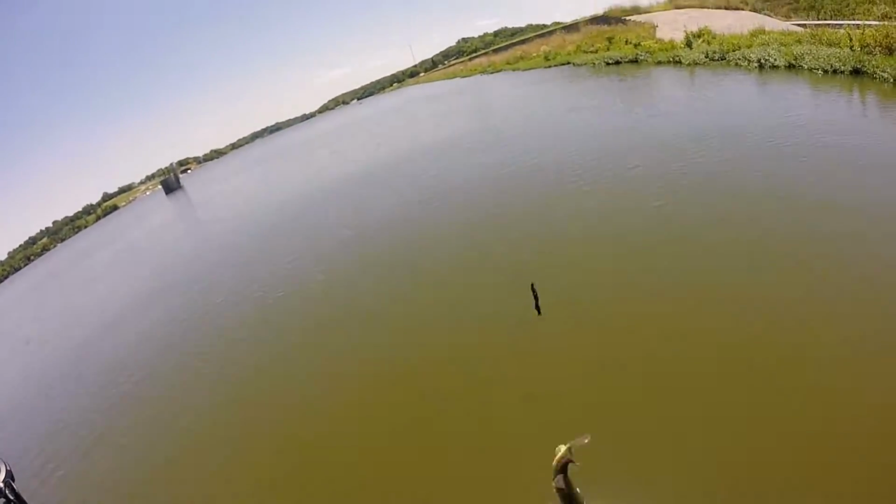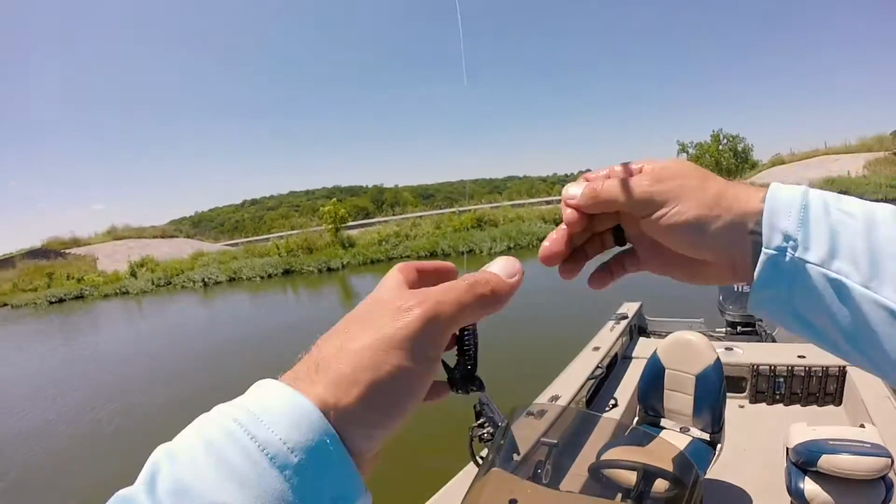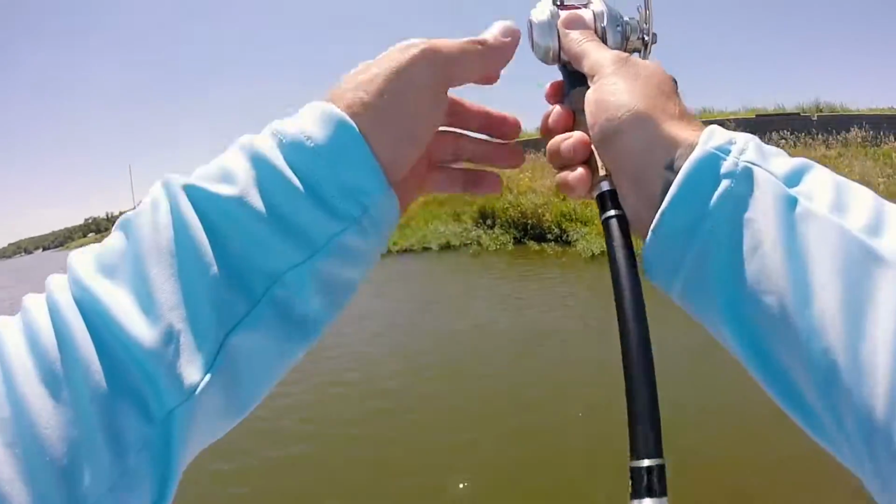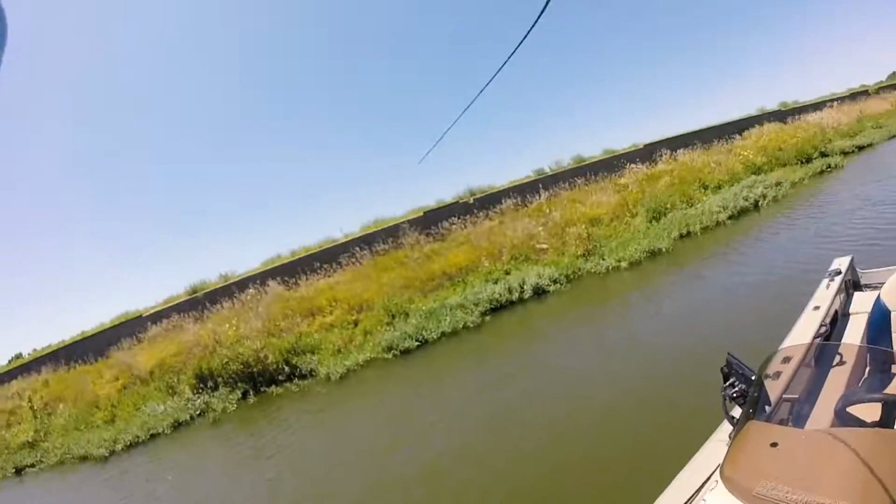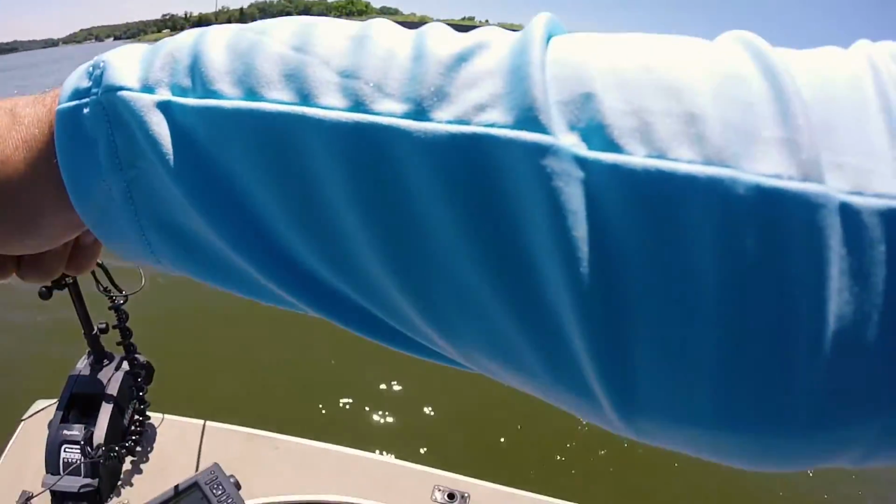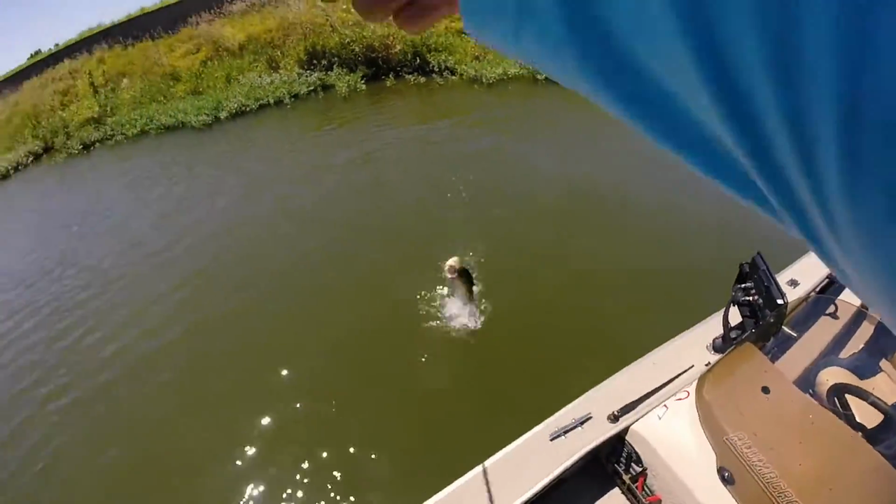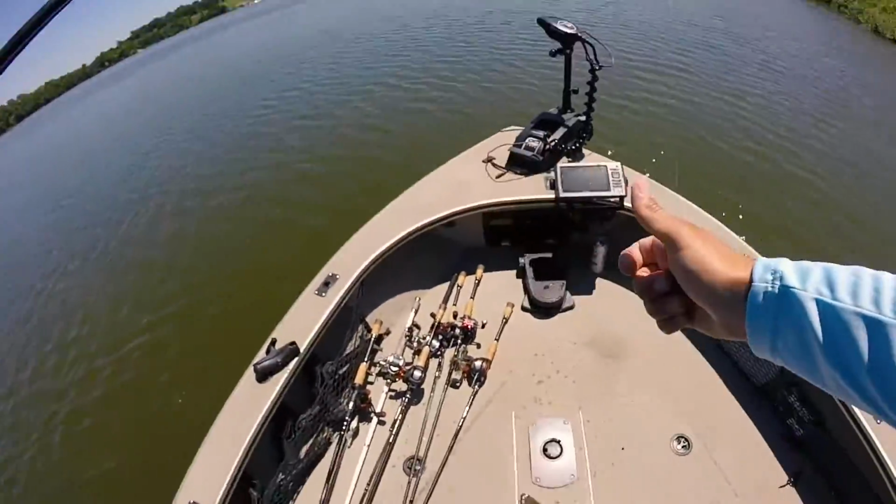Get him back. Cool. First good one. I'll take it. Oh yeah. Another good one. That's a 2.5, 3 pounder. I flipped it in right by a turtle. Oh yeah. Okay.